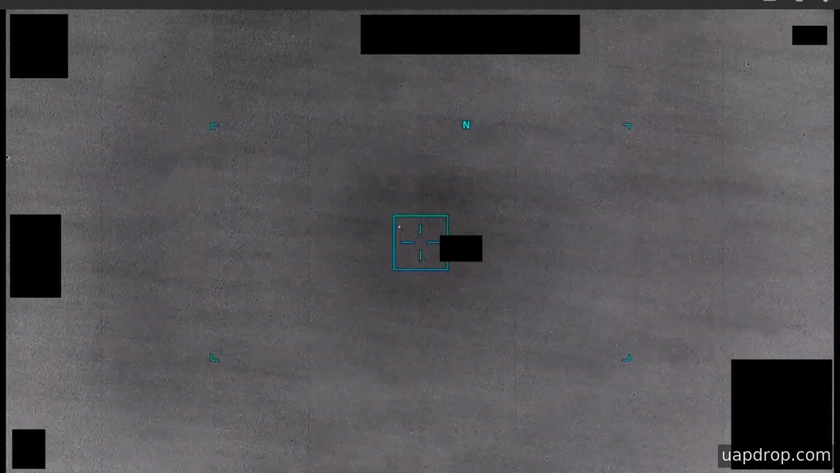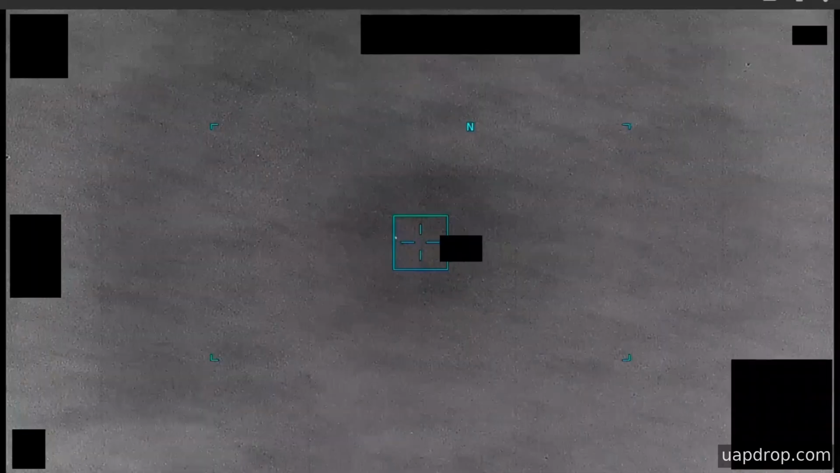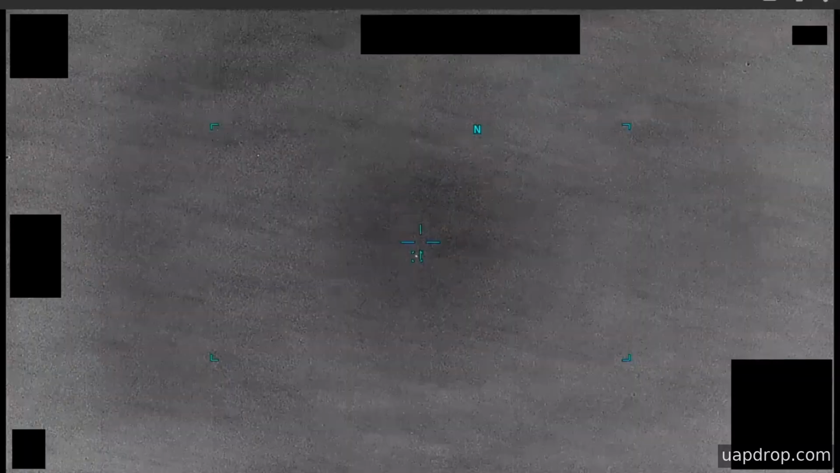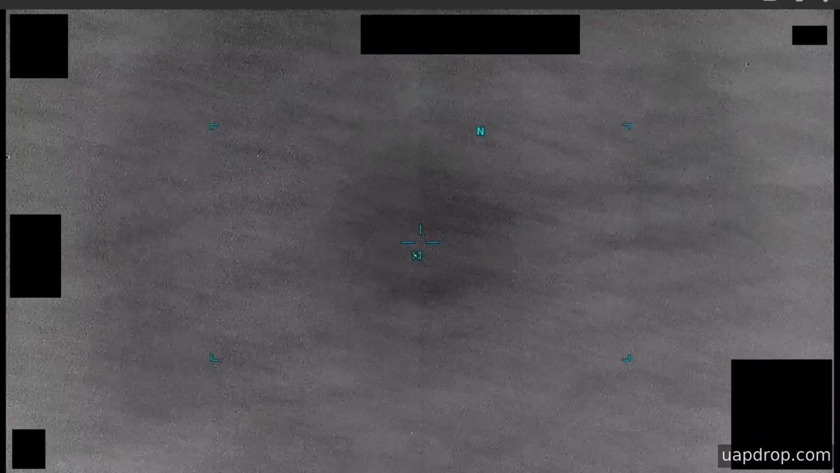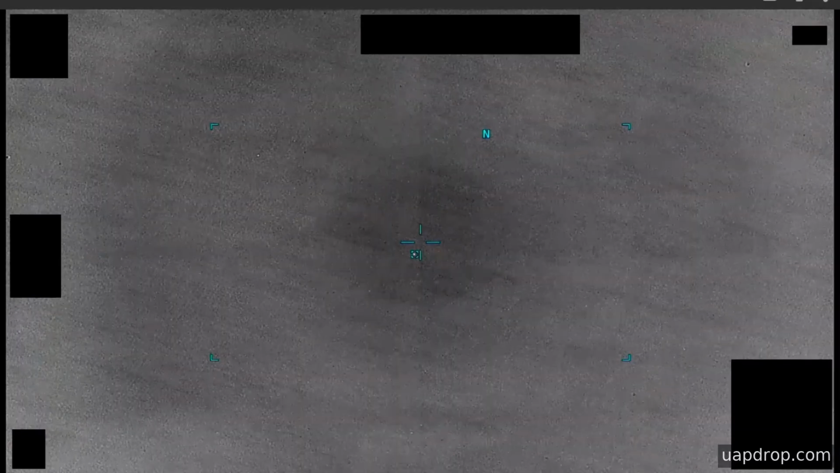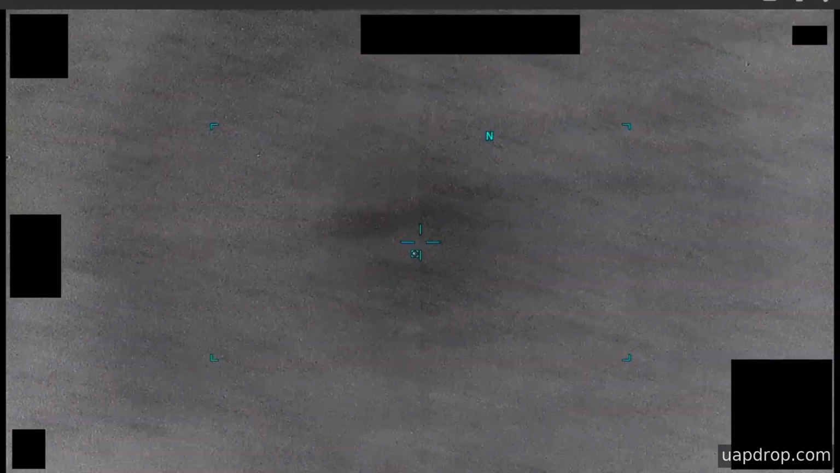For a period, the object remains generally centered in the field of view while the platform maintains tracking. At one point, the system places a blue reticle on the contact, and the sensor motion synchronizes with its position. Later, the operator engages a contrast filter to try to separate the contact from background clutter. After that, the contact fades into the surrounding scene, and the tracking reticle loses lock.